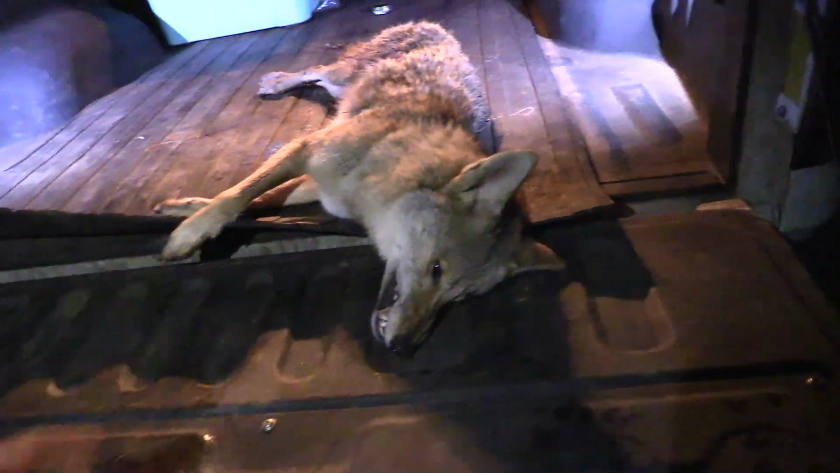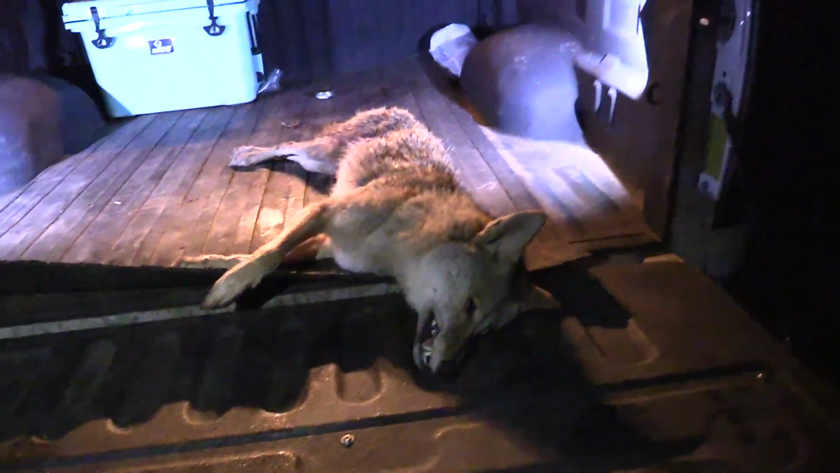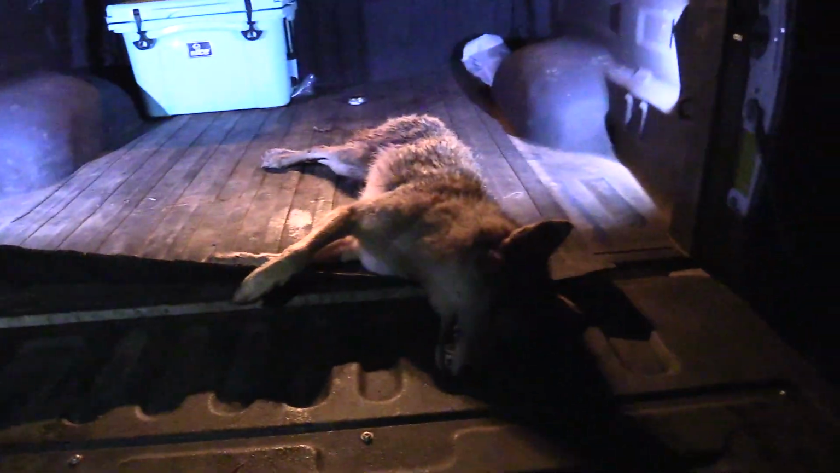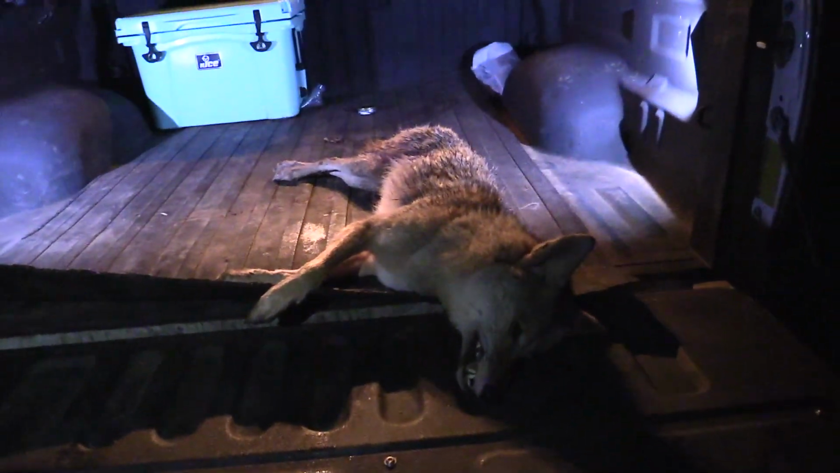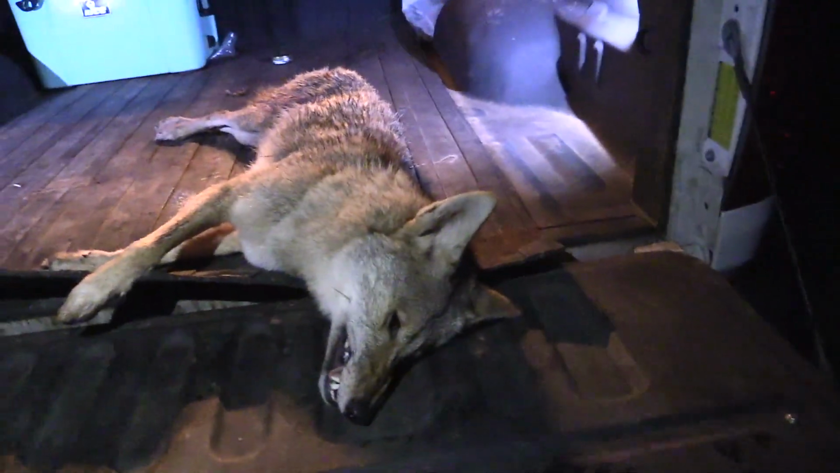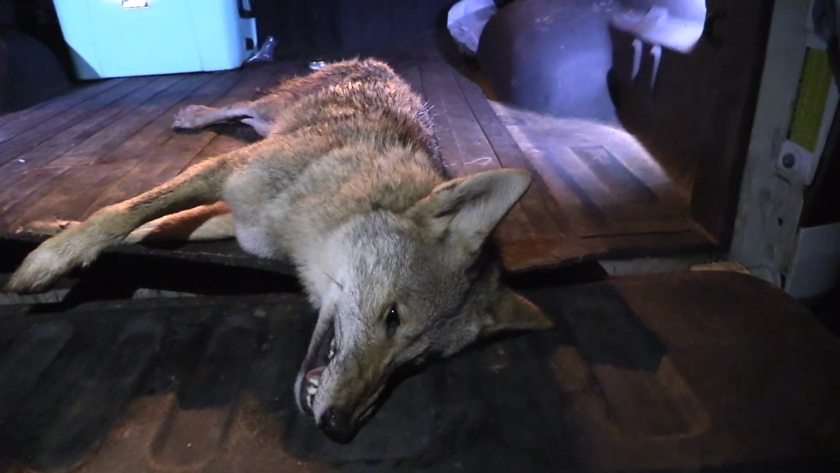But let's get him situated for some photos later on. And we got two more spots. I have one spot kind of on reserve, and I'm going to pull it out of the reserve. We're going to go to it since the dogs seem to be not exactly running crazy, but I feel good about that pattern that I was just on. So maybe it'll turn them on, and maybe we can get to them. So let's keep it going and see if we can get a couple more in the back of the truck.